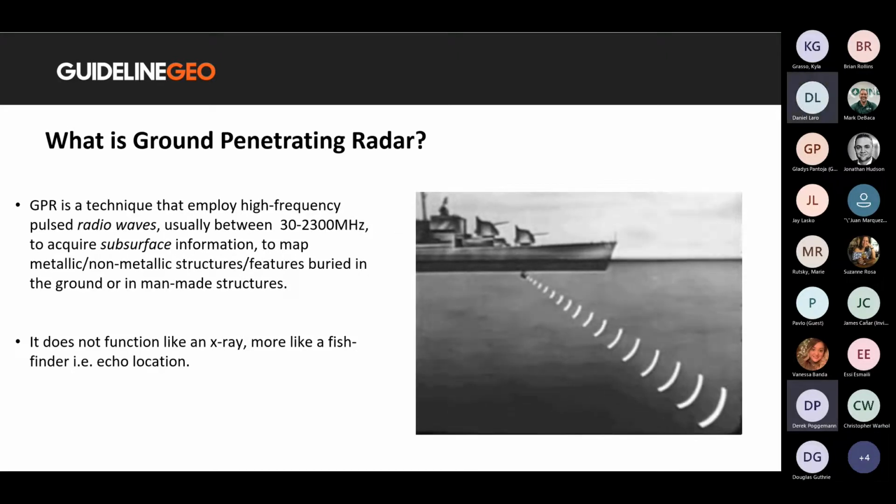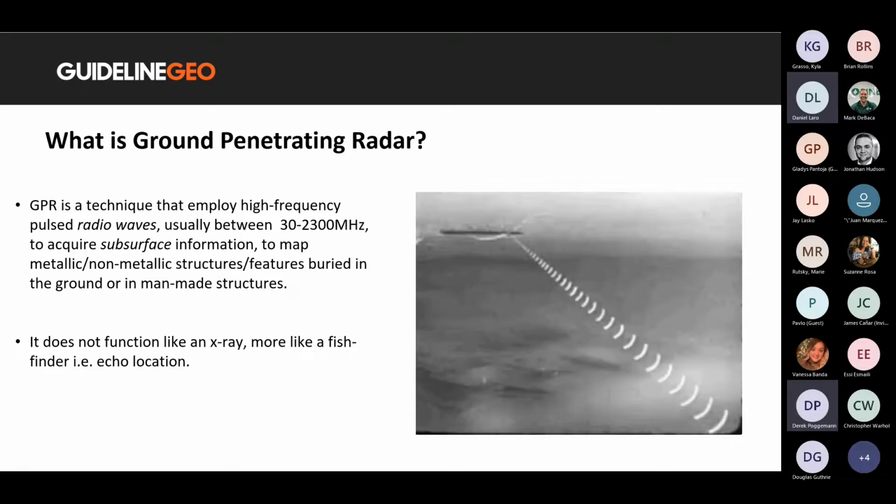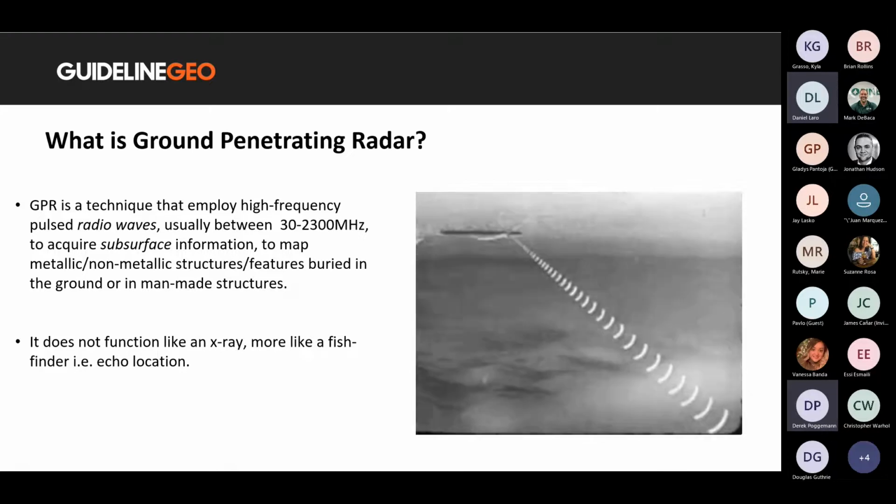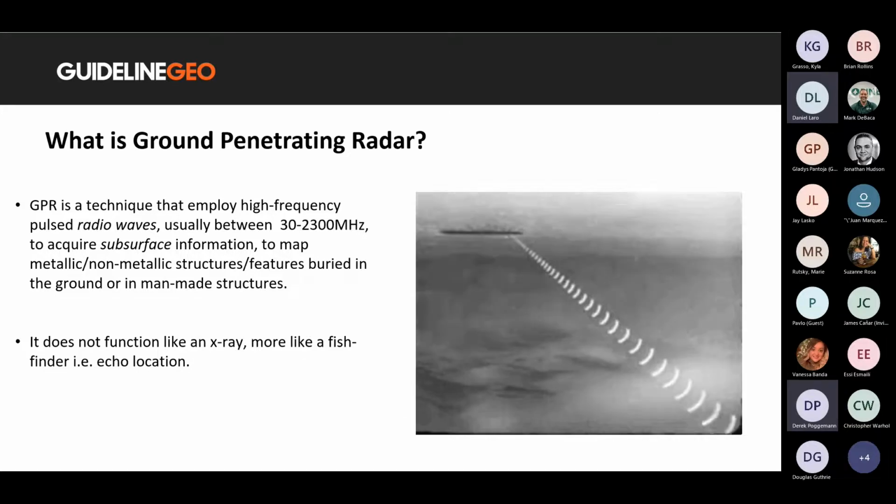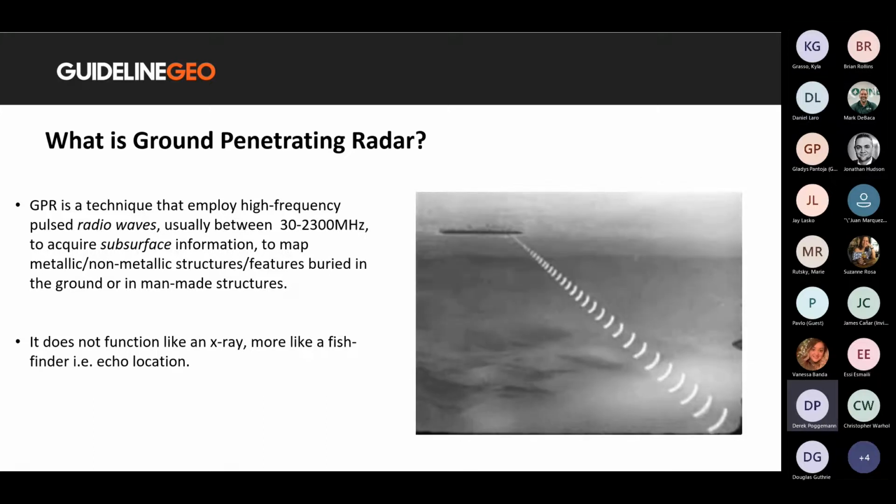So what is ground penetrating radar? GPR is a technique that employs high frequency pulsed radio waves, usually between 30 and 2300 megahertz, to acquire subsurface information, to map metallic, non metallic structures and features buried in the ground or in man made structures. It does not function like an X ray, but more like a fish finder.